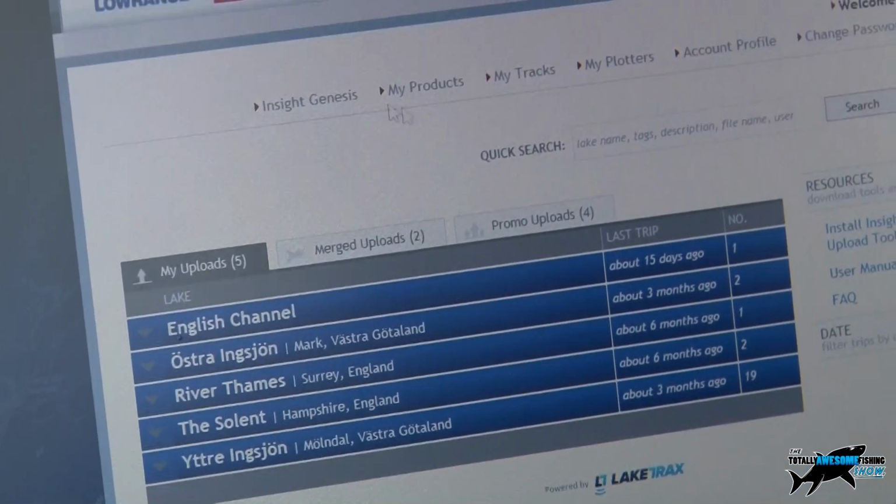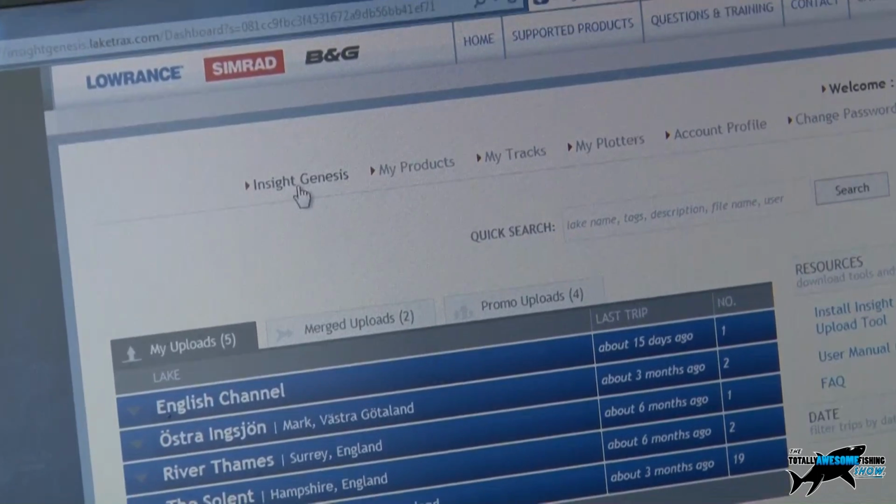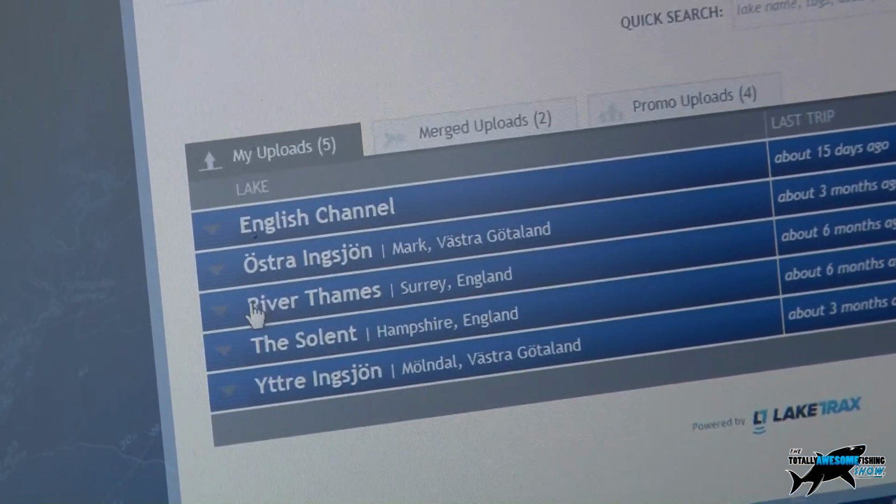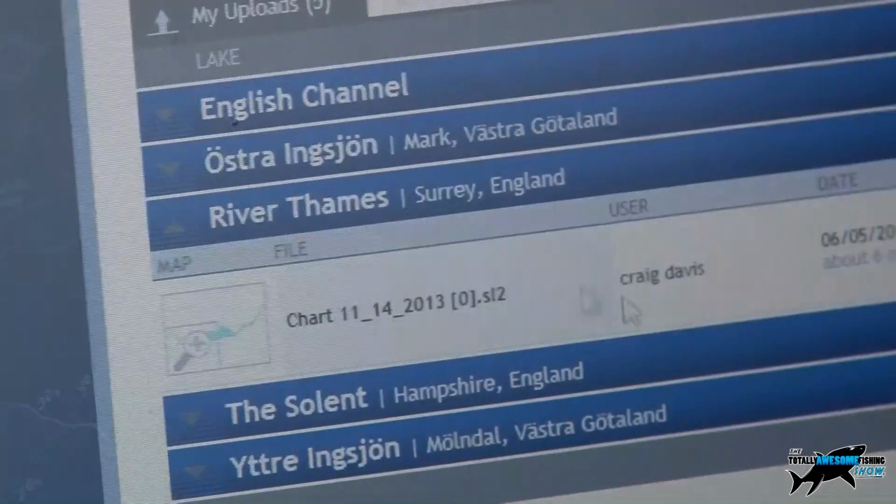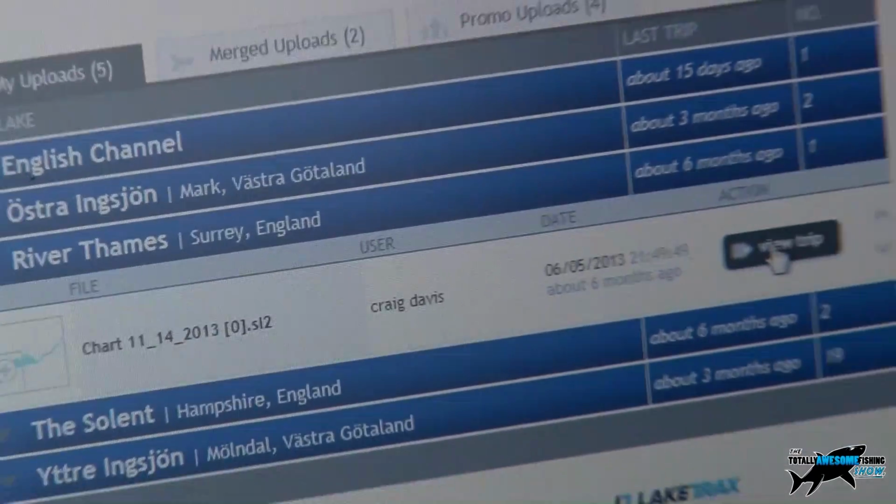Okay, Graeme, so we are logged in onto our Insight account here now. If you click on the Insight Genesis option here, it'll bring up all of the uploads. So we can now see it's processed our recording, and it's already named it River Thames. If we click on the drop down here, hopefully, yep, there we are, it's got our recording. So if we click view trip now, we should get the map start to appear.